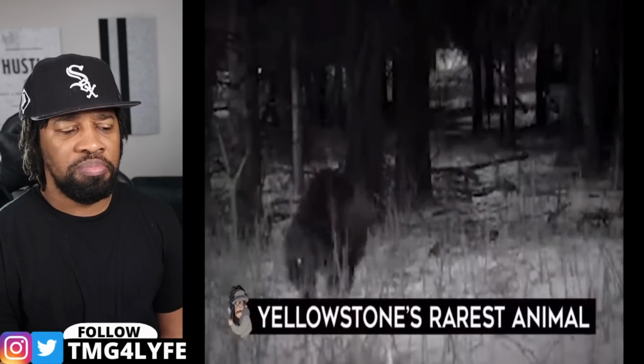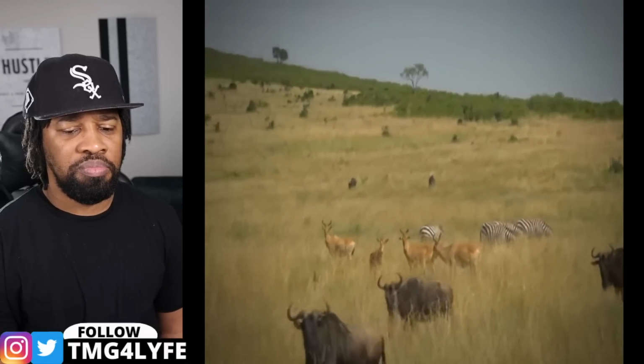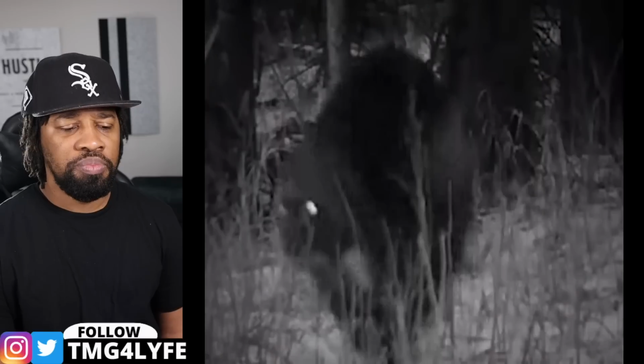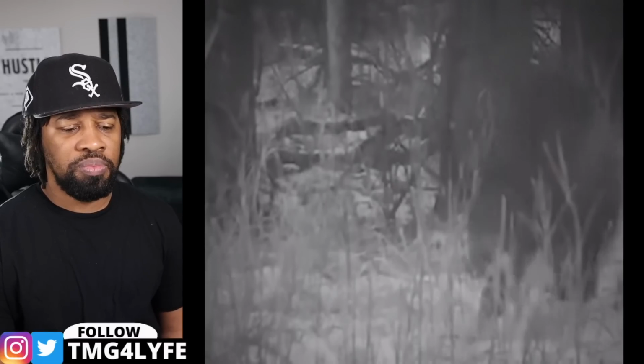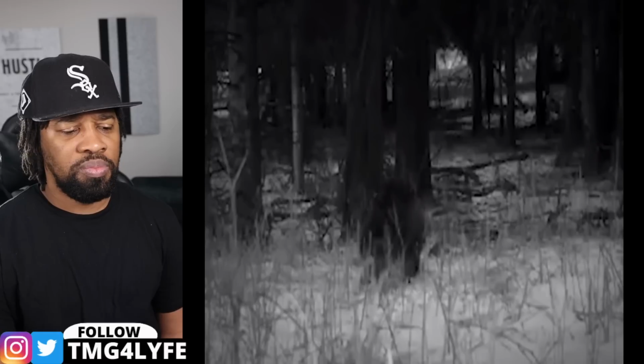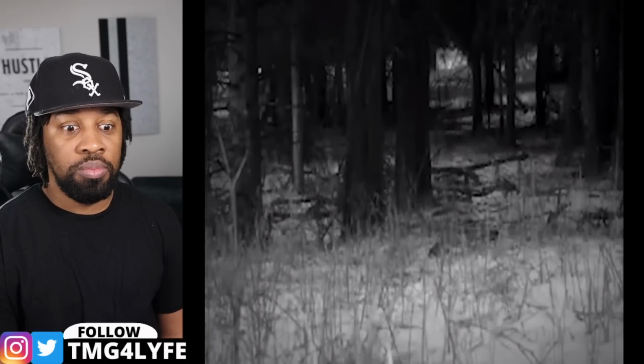Yellowstone's rarest animal. While some animals are the kind you never want to encounter, there are also some that are worth seeing on tape rather than up close. This rare footage came from Yellowstone National Park and managed to successfully capture the rarest animal in its collection. The special shot is of a wolverine in the Mammoth Hot Springs area that sparked some attention.